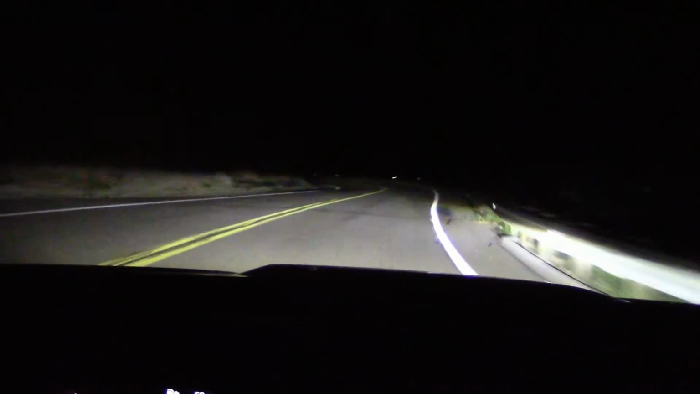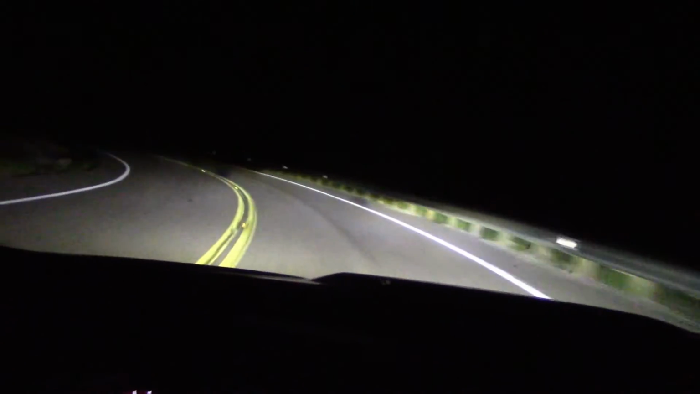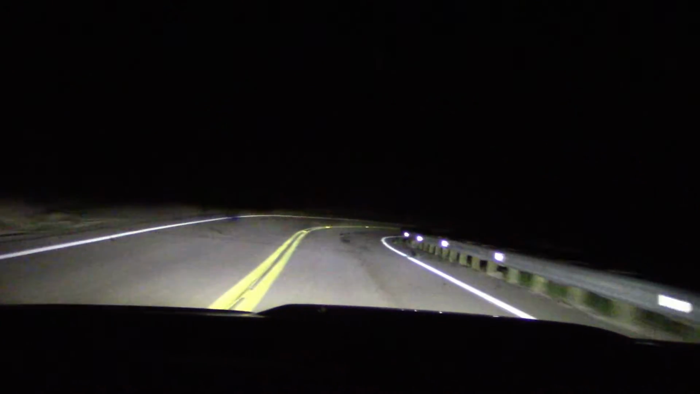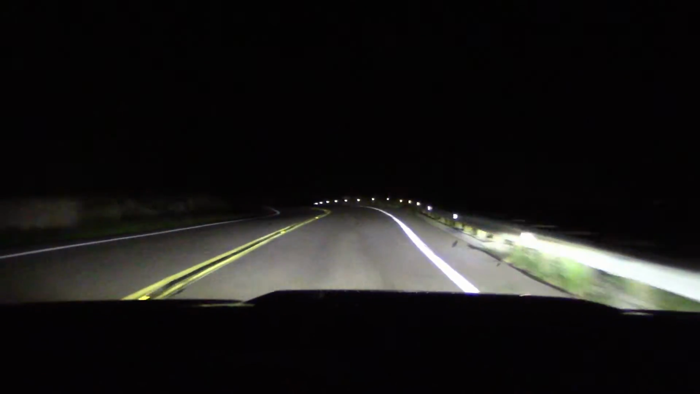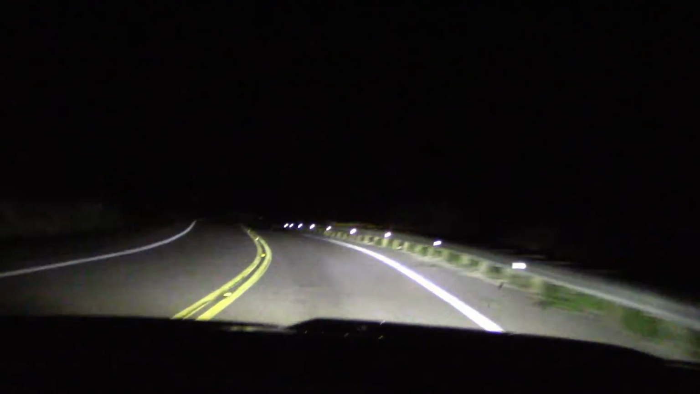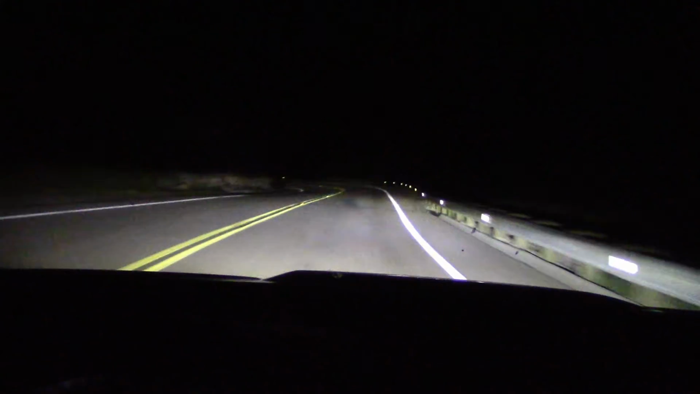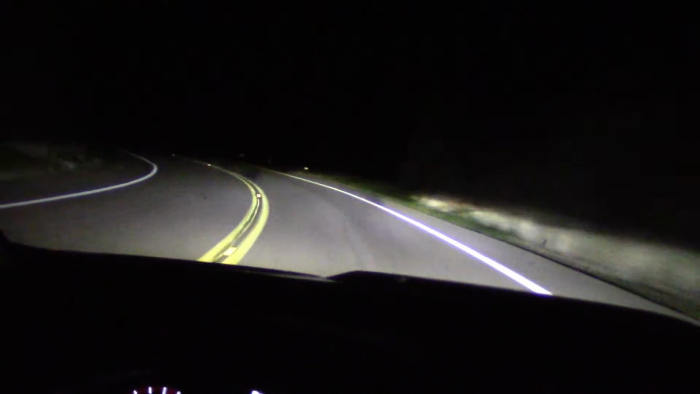It's on tight curves like this where the active headlights demonstrate the best performance. Every time I'm turning the steering wheel in the corner, the headlights are turning with it. If you follow the little black spots on the pavement, you can follow the lights turning, which comes in handy because there's a lot of wildlife out here, mainly deer, some bears.